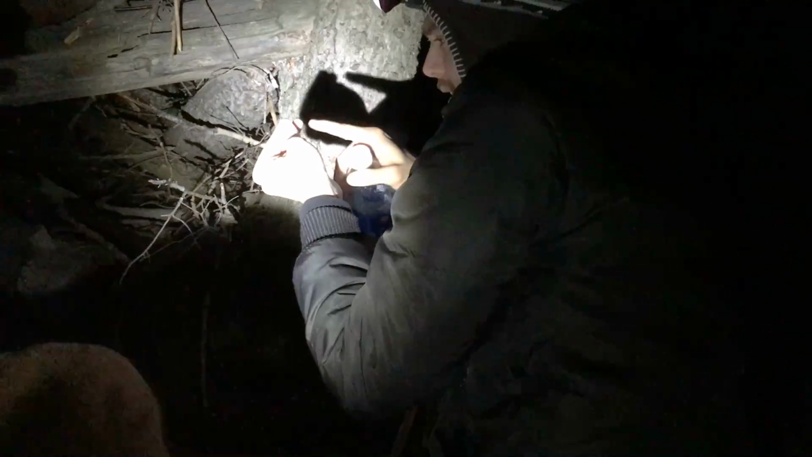What color is it? It's white? Definitely keep it, man. Oh, is that the bone? Is that a bone or anything? There's no bones back there? Okay. It's just a white piece of wood.